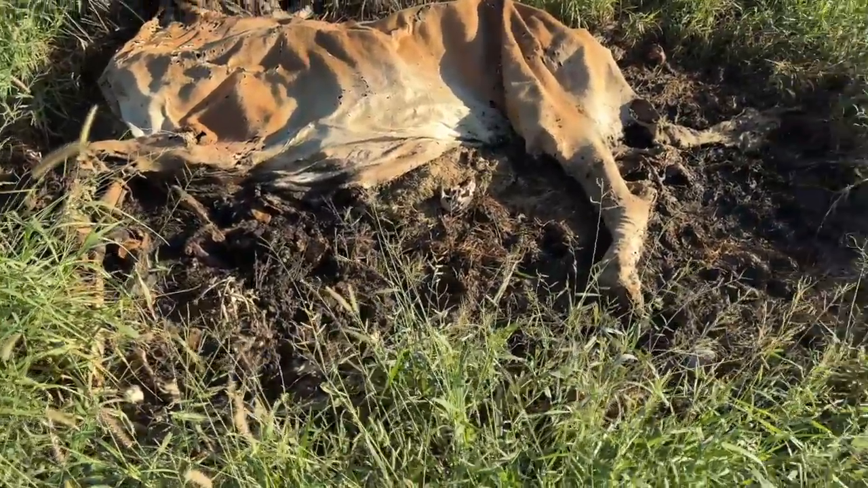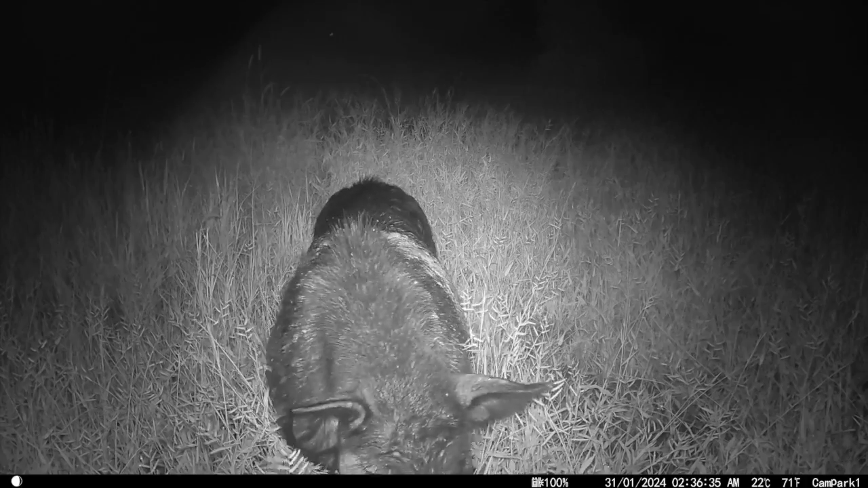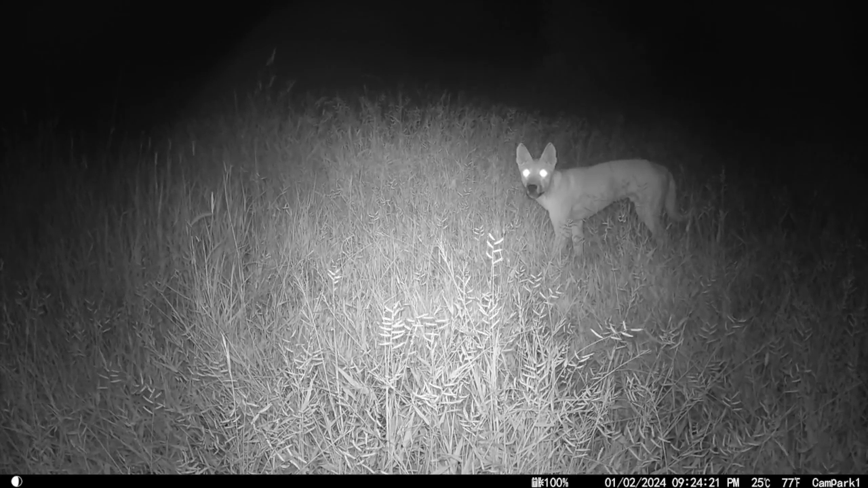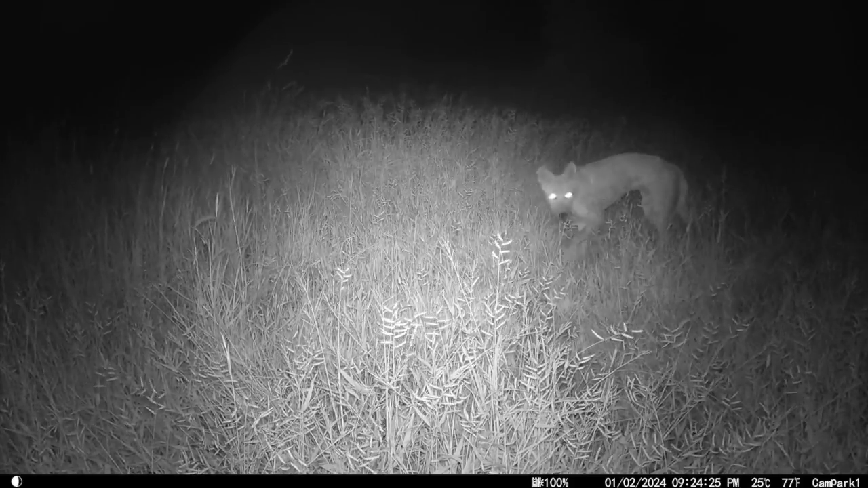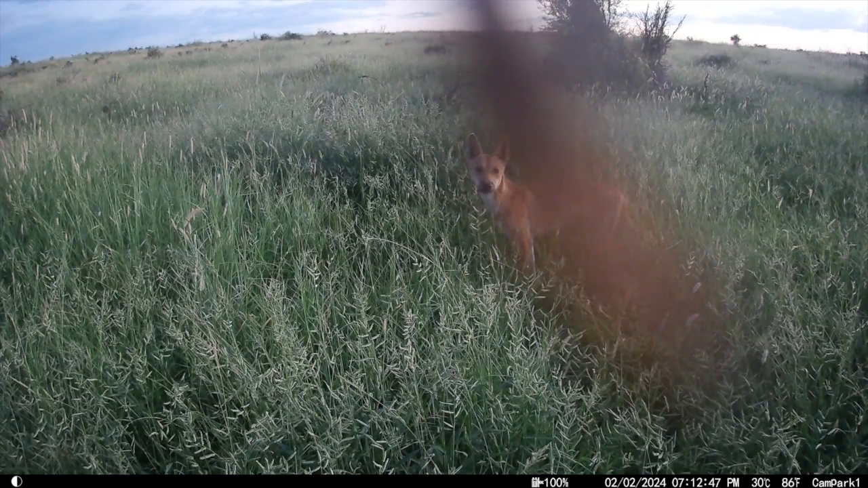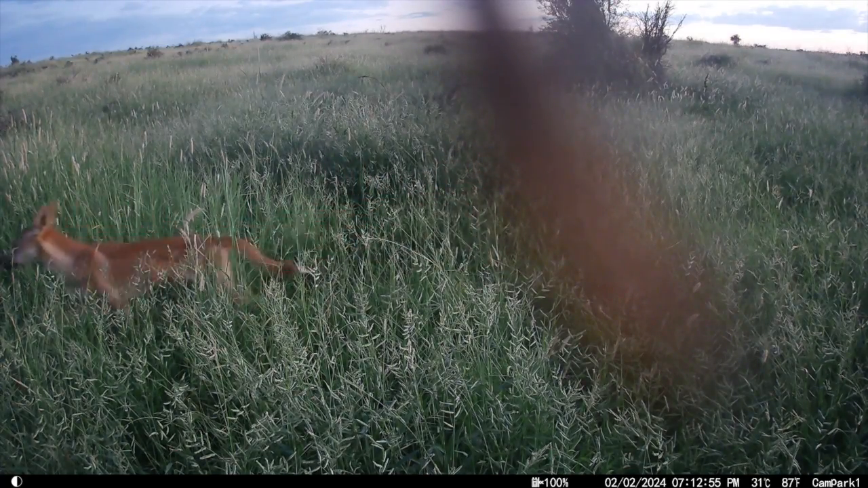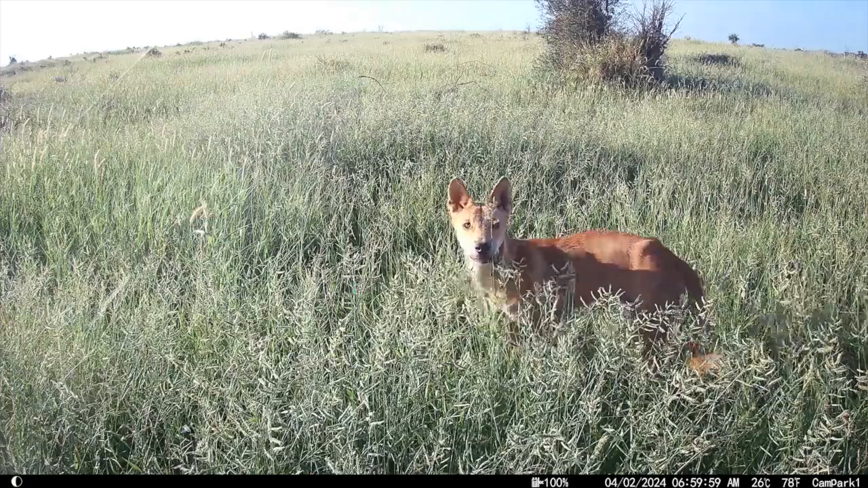I checked the camera, and last night there was a big boar standing right here in front of the camera, and a little bit before that there's at least one dog, maybe 3. I've been seeing a few tracks down the road there a bit, so I might have to come down here and wait one of these nights, see what comes in. Anyway, we'll keep going.